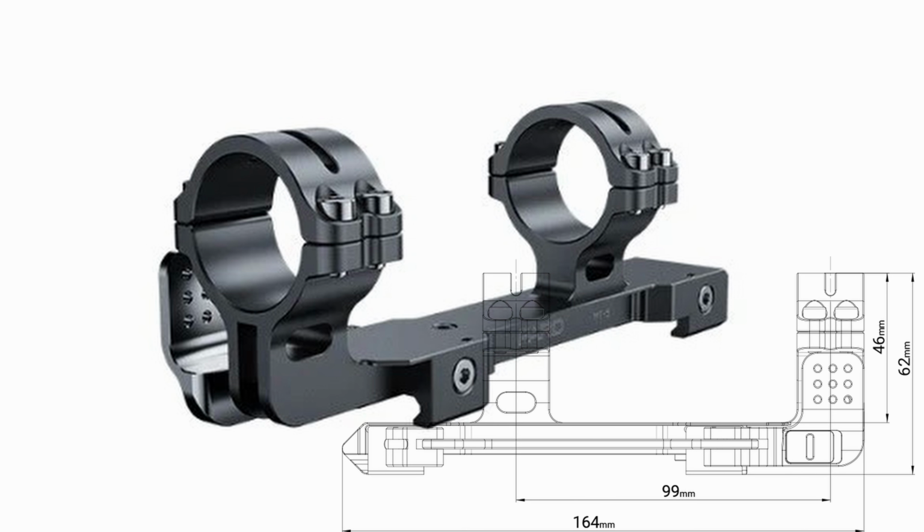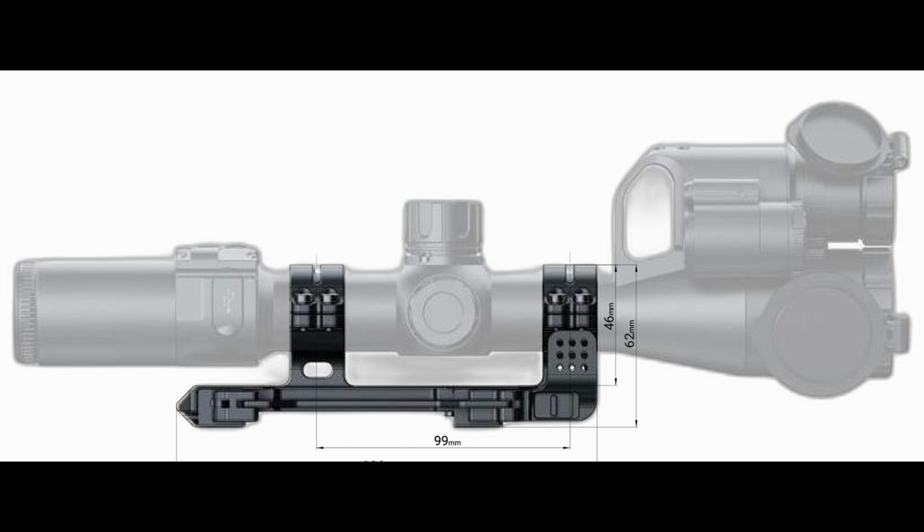If you are going to put this on a 22, I would suggest a zero cant mount. I have gone ahead and picked up PARD's own MT5, which is a quick detachable one-piece mount. Interestingly enough, it's the exact same height as the rings that they provide you, and it's also the exact same height as the spur mounts that I have. So a little bit of a bonus there. If I swap between optics, I don't actually have to change the cheek riser height. Not that that's that difficult, but it's just one less thing to worry about. So I will also do a bit of review of that MT5 in the final video as well.